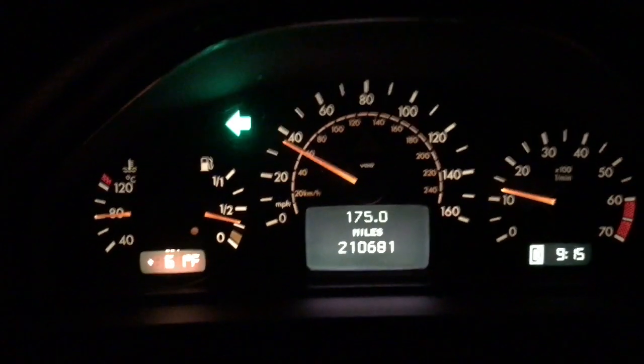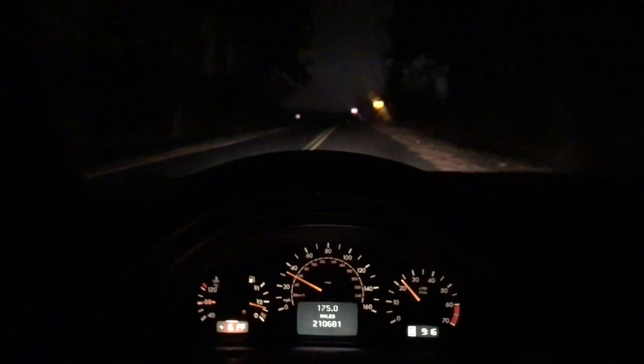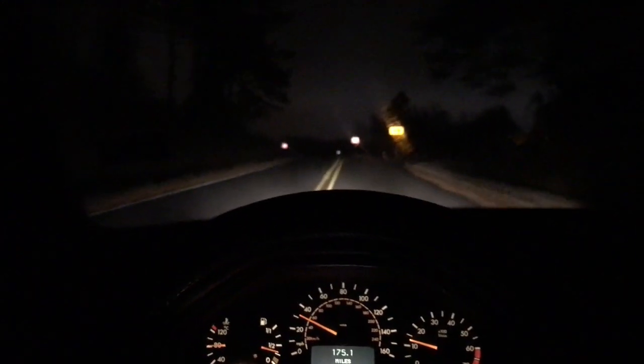I'm still rocking the 2001 Mercedes E320 with 210,000 miles. This car has been absolutely bulletproof. I guess I've had it 2 weeks now, since the guy traded it in on the white E430. It's a great car. I mean, it really is.